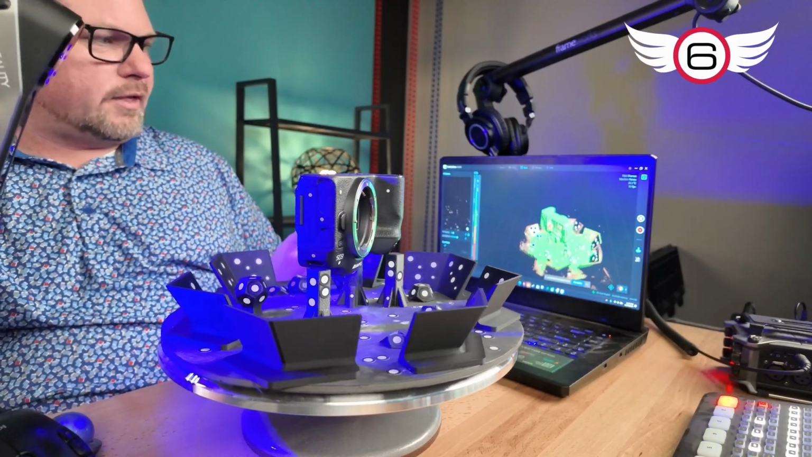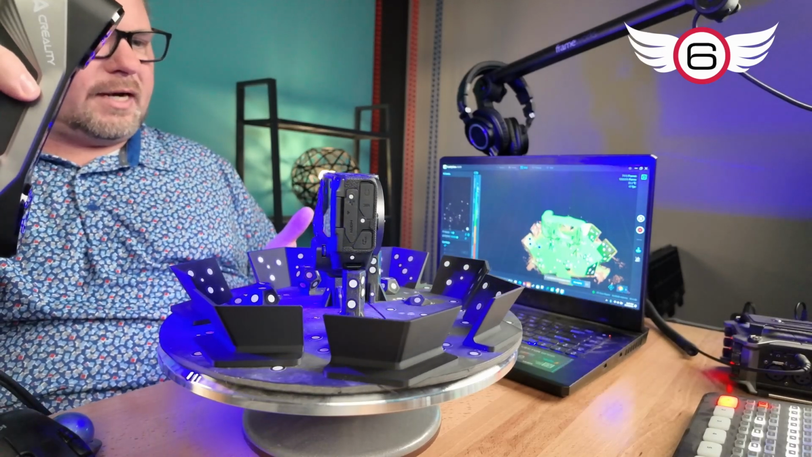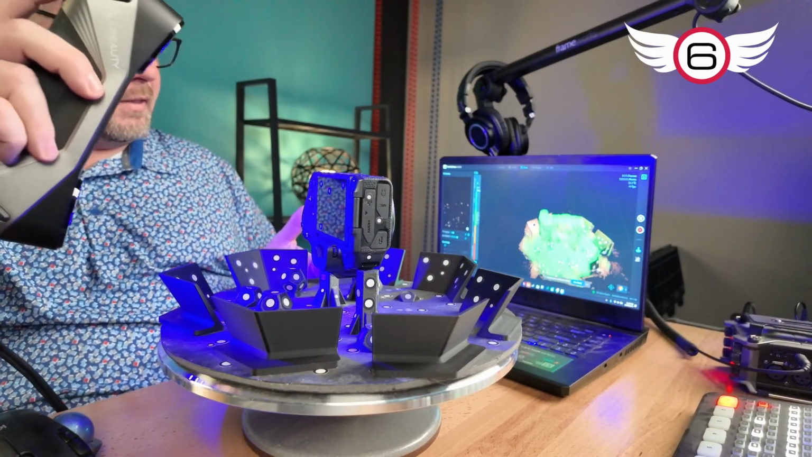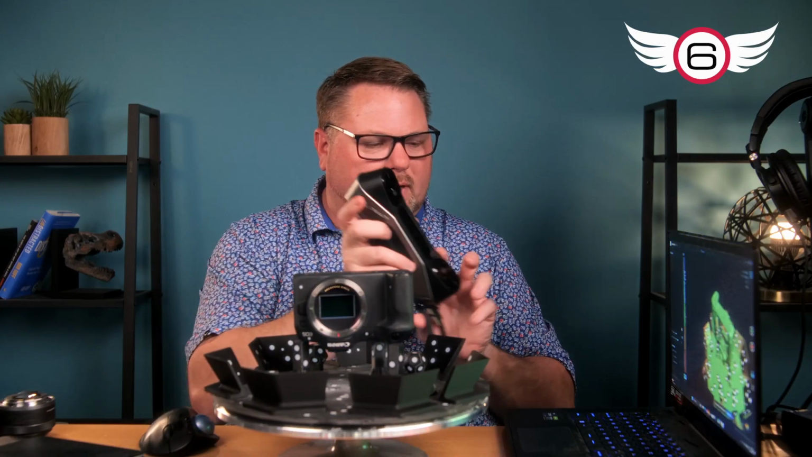Having this turntable really makes this job a whole lot easier, because all you have to do is move it with your fingers. Awesome. All right, I'm going to hit the pause button there, and I'm going to hit the stop button over here and hit complete scanning.